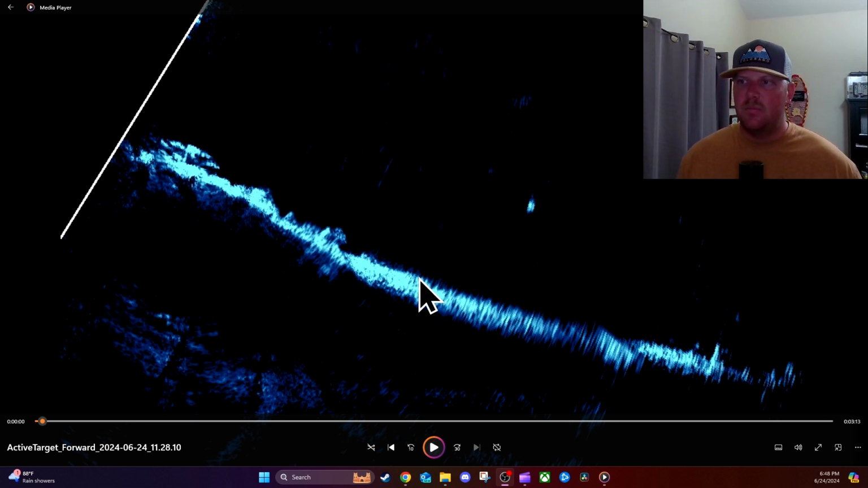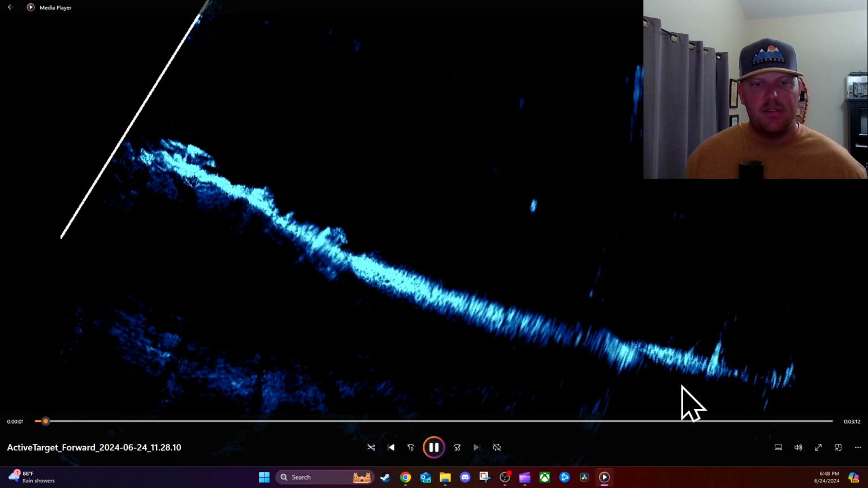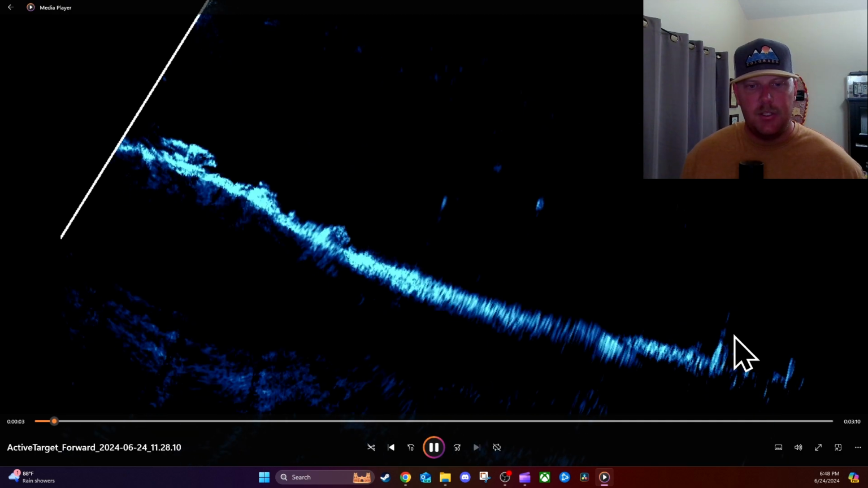And I'm just, like I said, using my active target as like a live side scan. I'm not finding this fish right here and throwing a little minnow at him. I don't even know what this is. I don't know if this is a little stump. I don't know if it's a rock that's just coming up as a narrow return. But once I play this, you can see we've got a fish there.